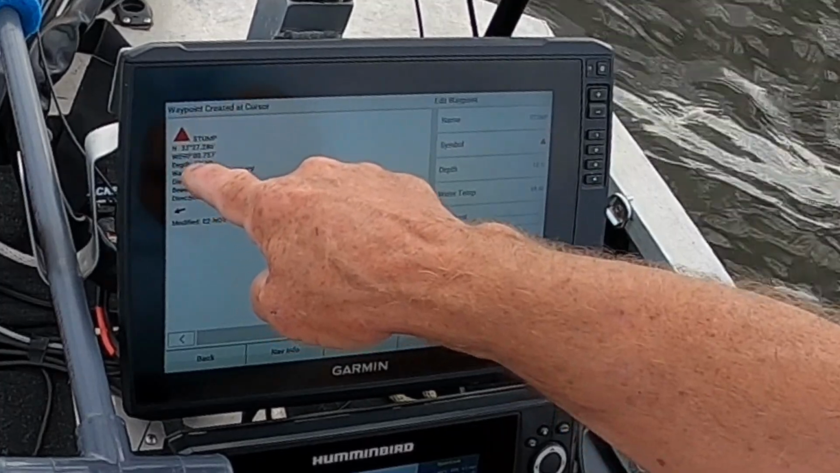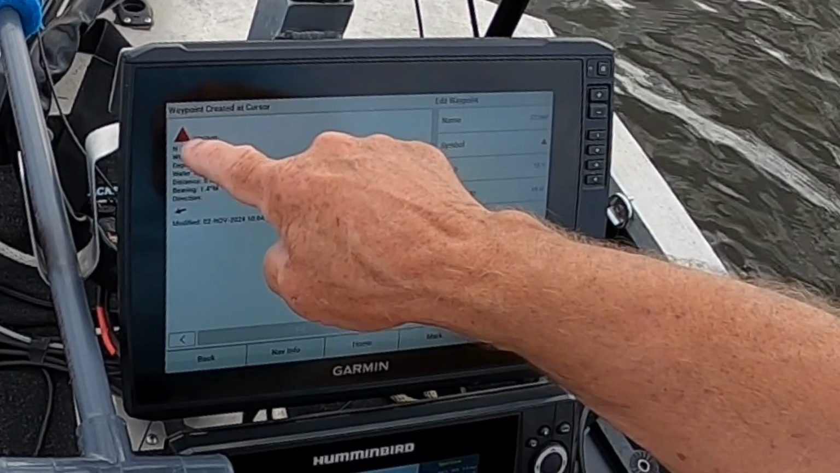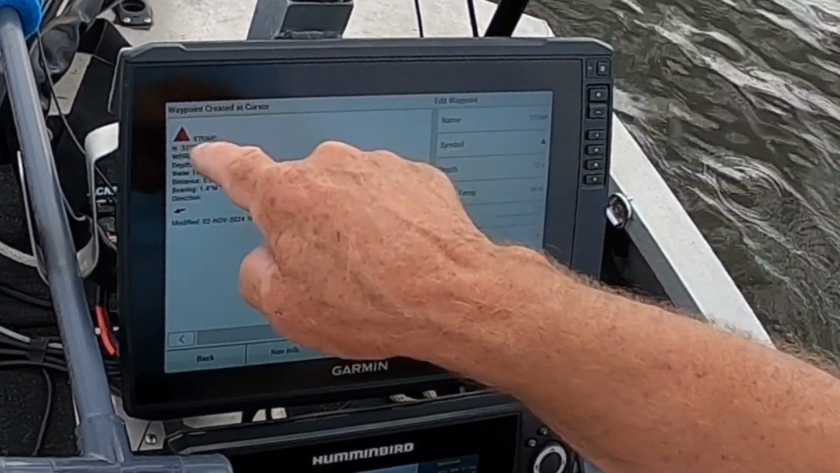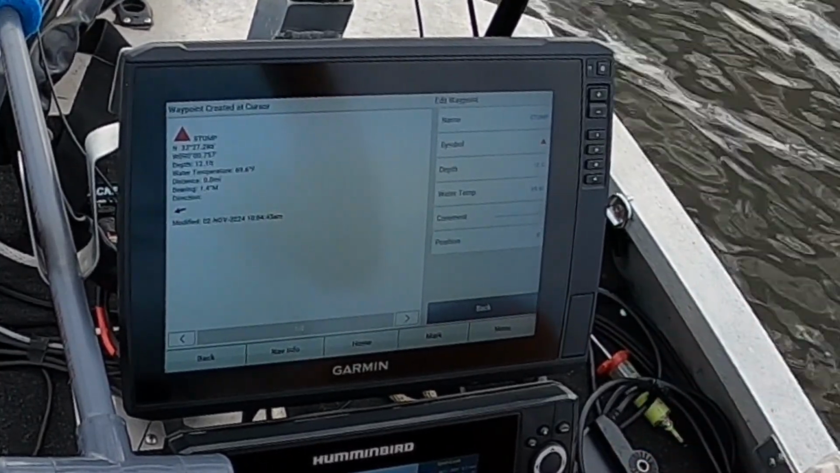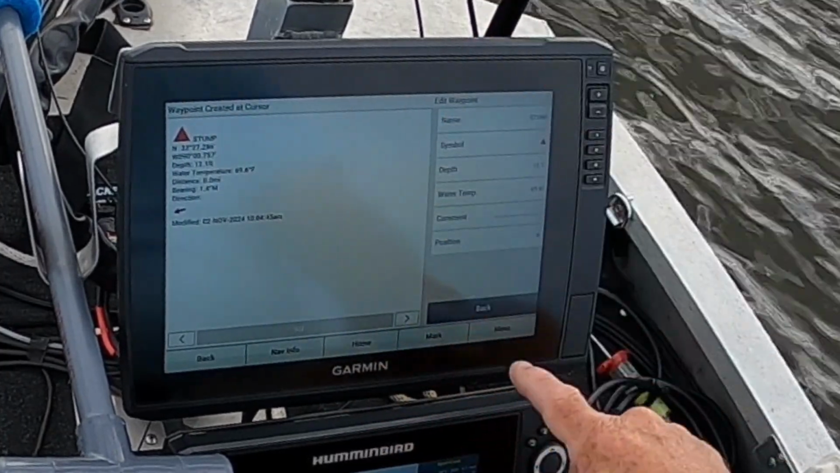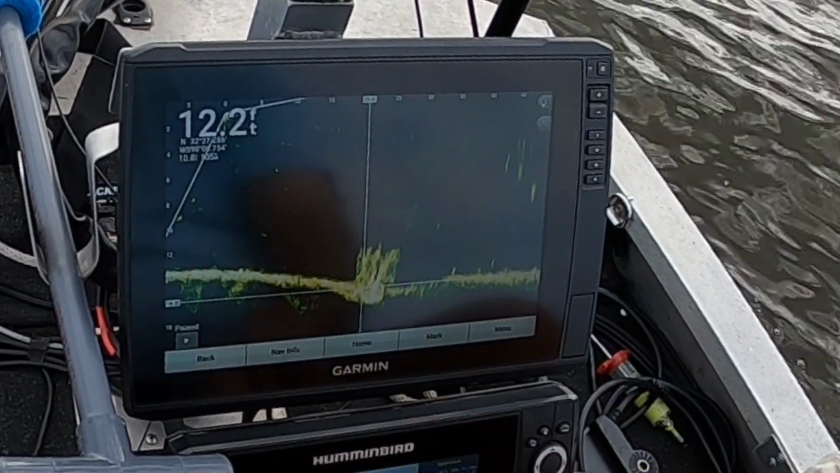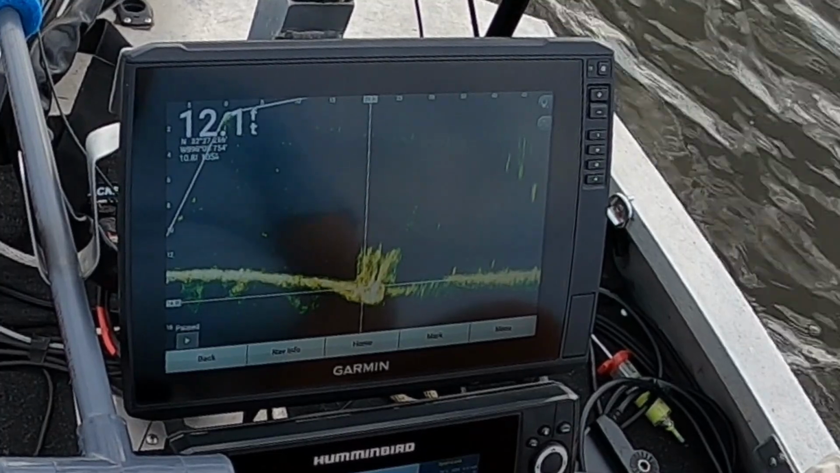There's the north and west coordinates right there. So when I make this video, you can put this in your unit at home, like I showed you a minute ago, and come to this exact stump. It'll be there. So you won't have any problems finding out where that stump is. You should drive right straight to it. Call it what you want to.